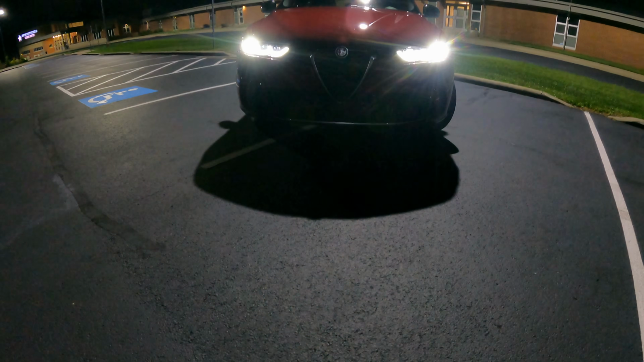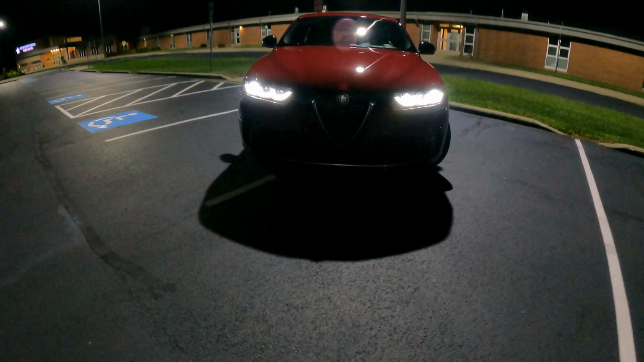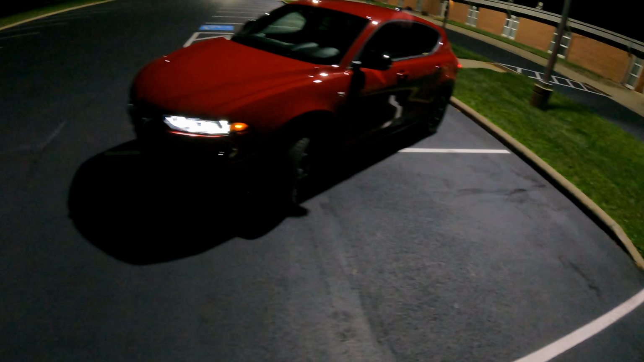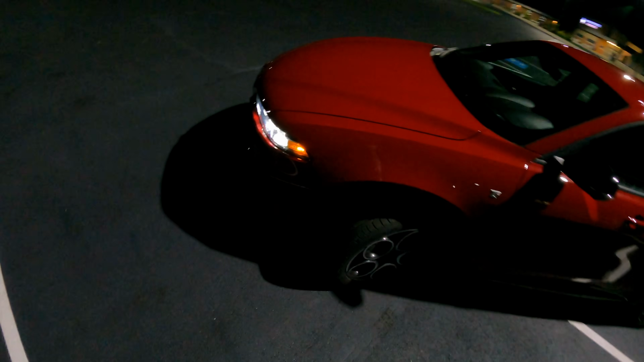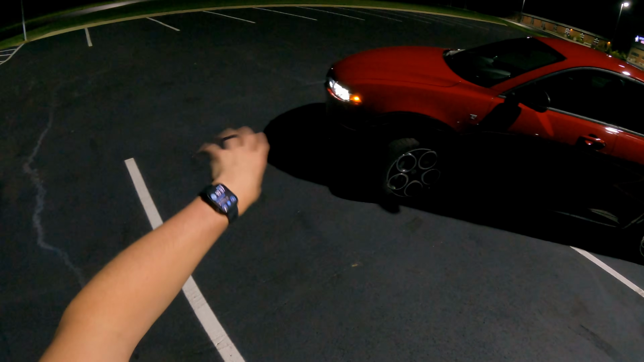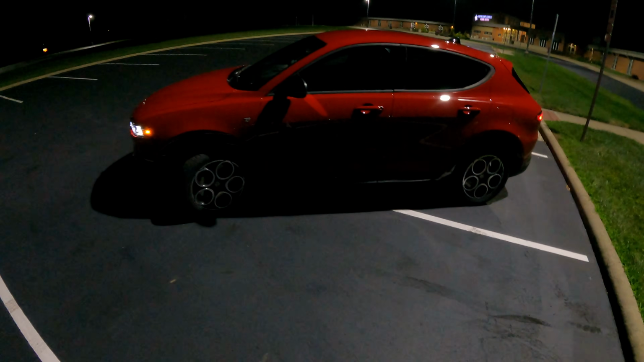But man, I really do like those LED headlights, really sharp. These are the dynamic bending ones. They turn with the steering wheel around corners. This also does have some lights that shoot out the side that show you where you're turning and stuff like that. It's really cool.